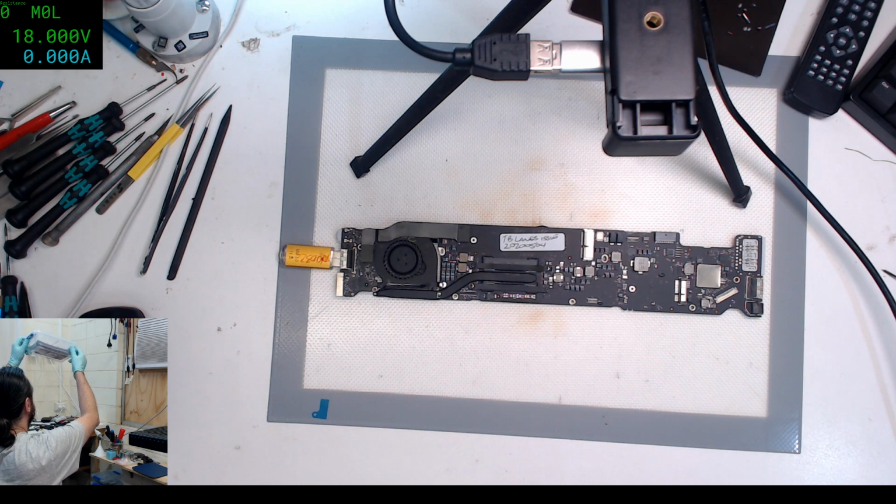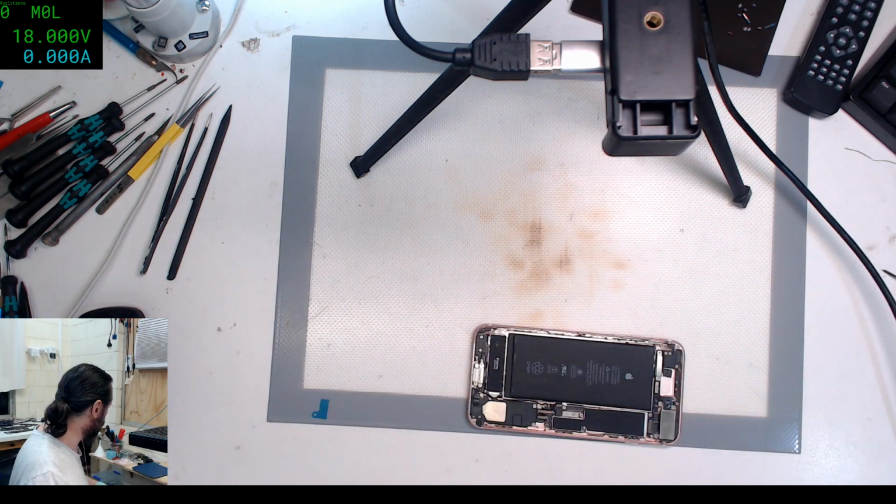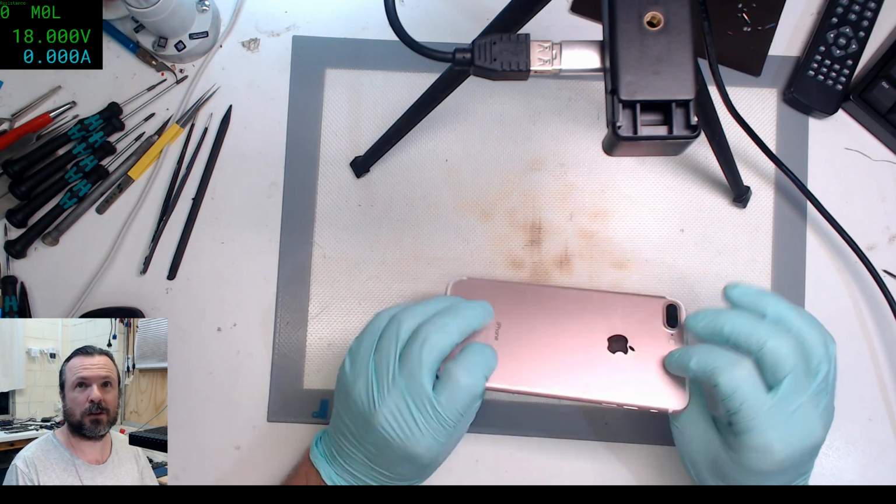What the heck? I've got an iPhone. What are you? You're an 8 Plus or 7 Plus. I don't remember having you in here. And yet here you are. Amazing when you find random bits and pieces floating around in your workshop that you had no idea you had, and it's a reasonable piece of gear.